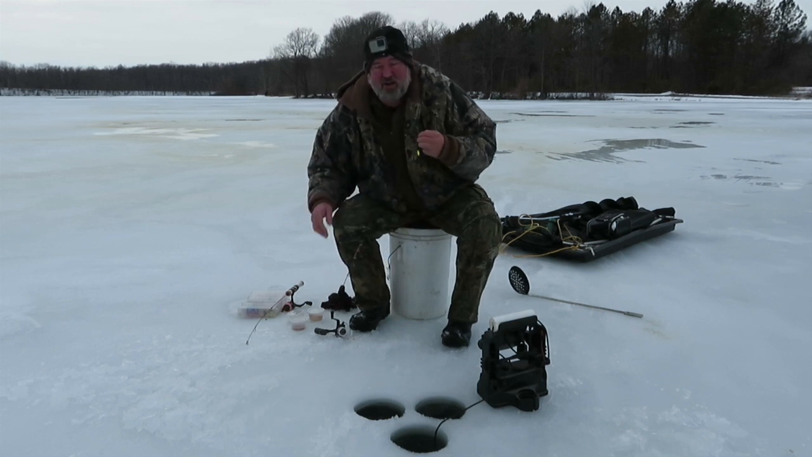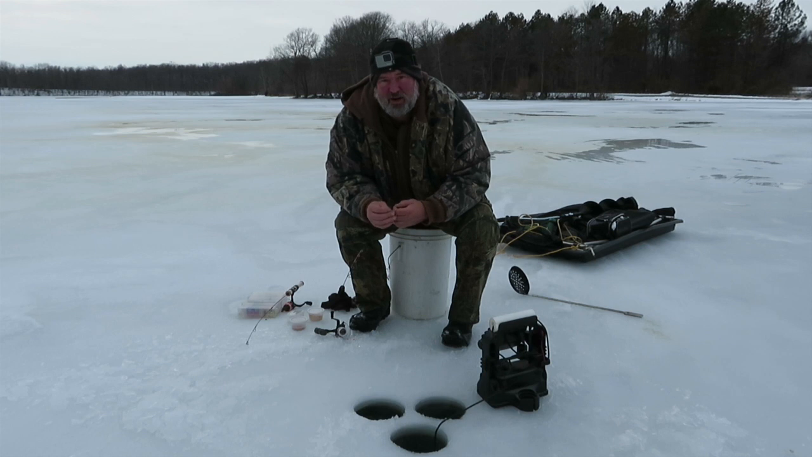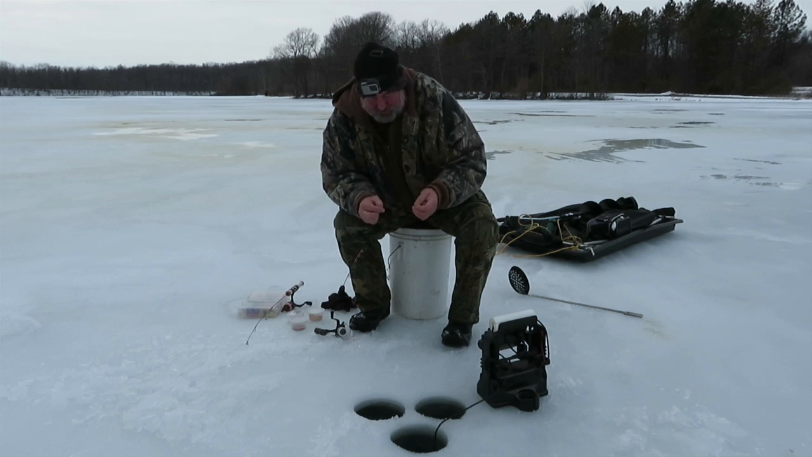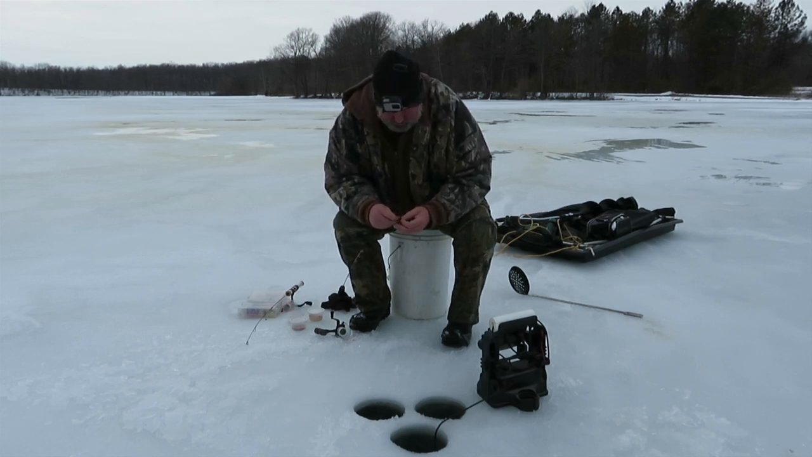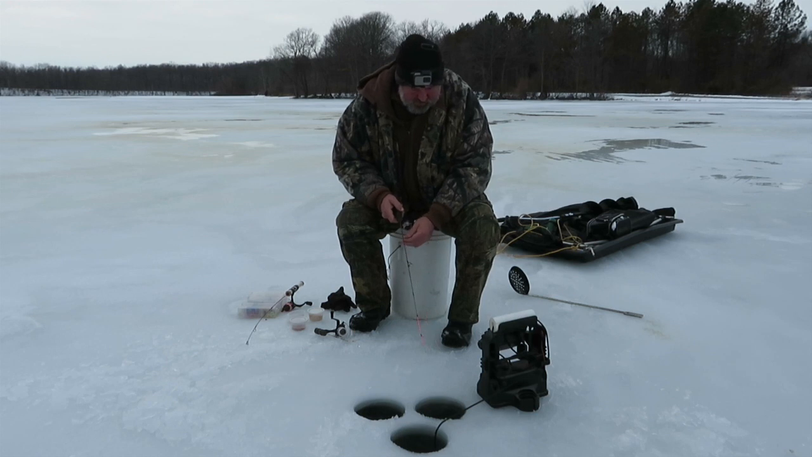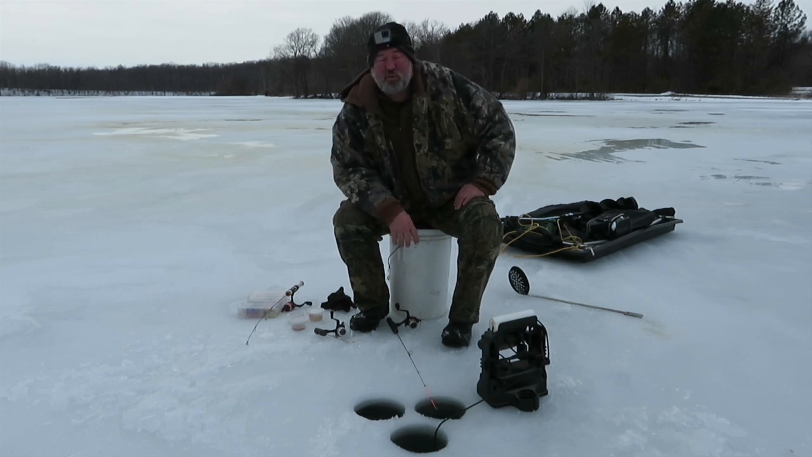It's just nice to finally take a day off from all the projects in the barn, all the woodworking projects, and get out here and enjoy myself for a couple hours. Like I said earlier, this is the first time I've been on the ice this year. We'll see what happens.